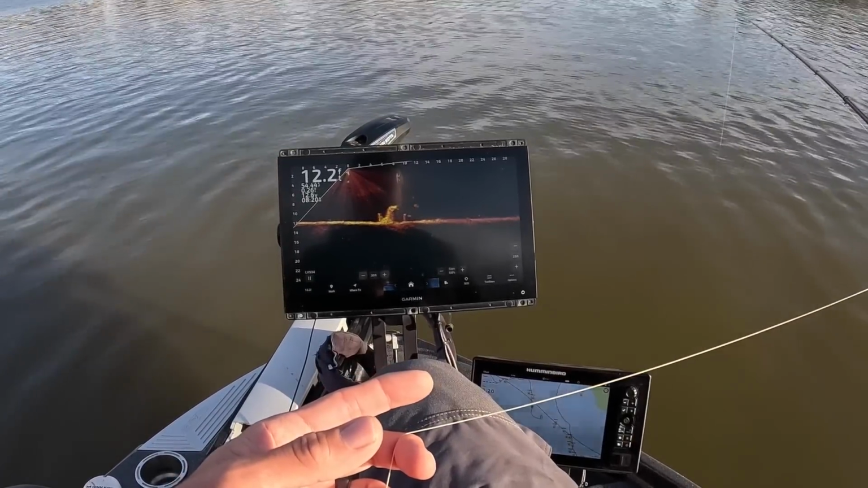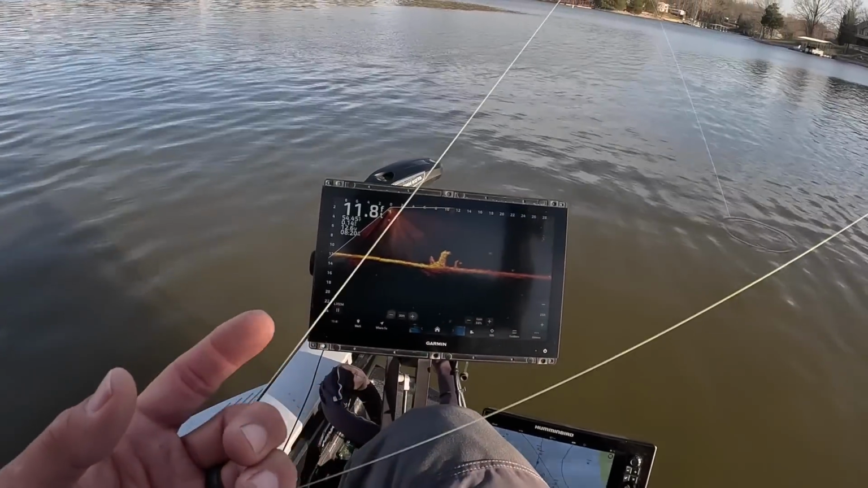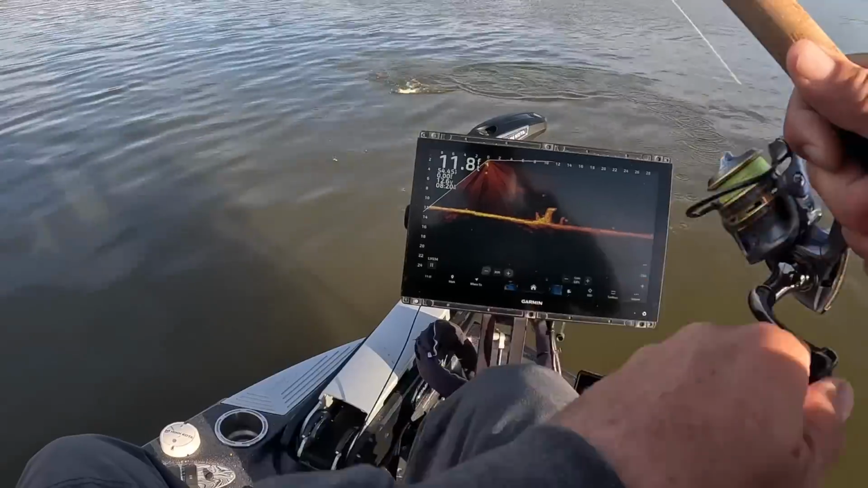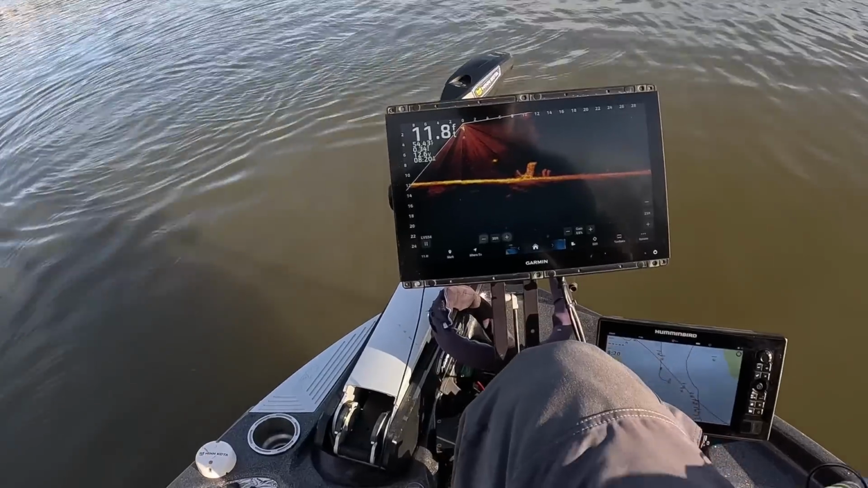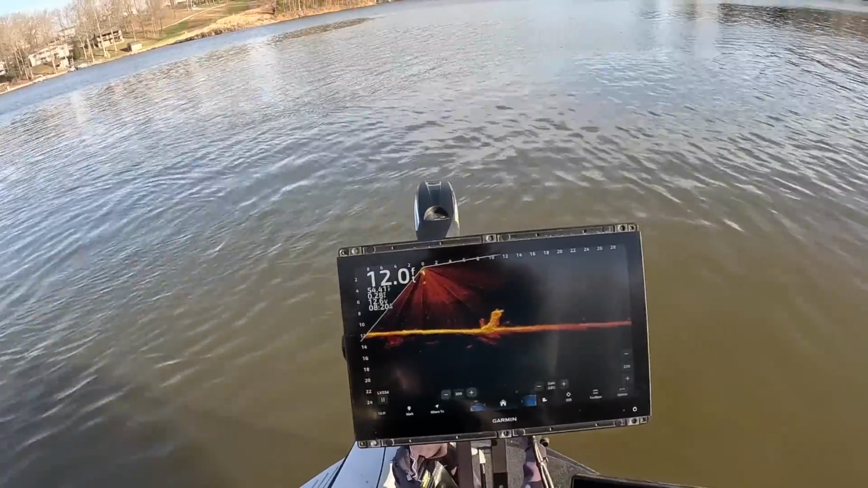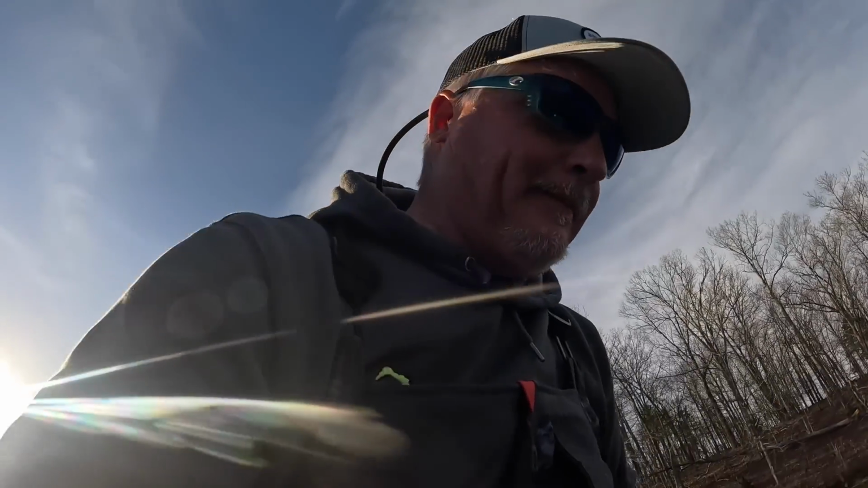Wow, look at this guy's motion. Sometimes I'll push right down to him. Boom. Slab. Big fish, guys. Oh my gosh. Oh, good fish, guys.